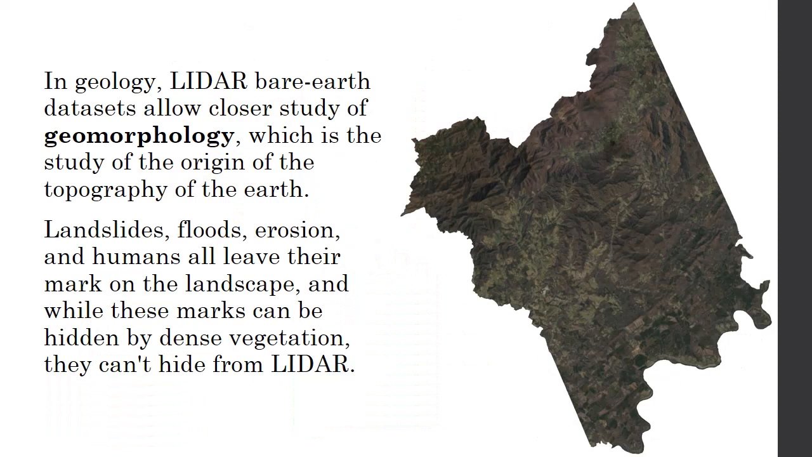So what I tend to use LIDAR for is to show the geomorphology of the Earth's surface. And today we're going to be looking at a lot of different examples of how geomorphology affects the Earth's surface. Landslides, floods, erosion, and especially humans all leave their mark on the landscape, and those tend to be hidden by vegetation, but they really can't hide from LIDAR.